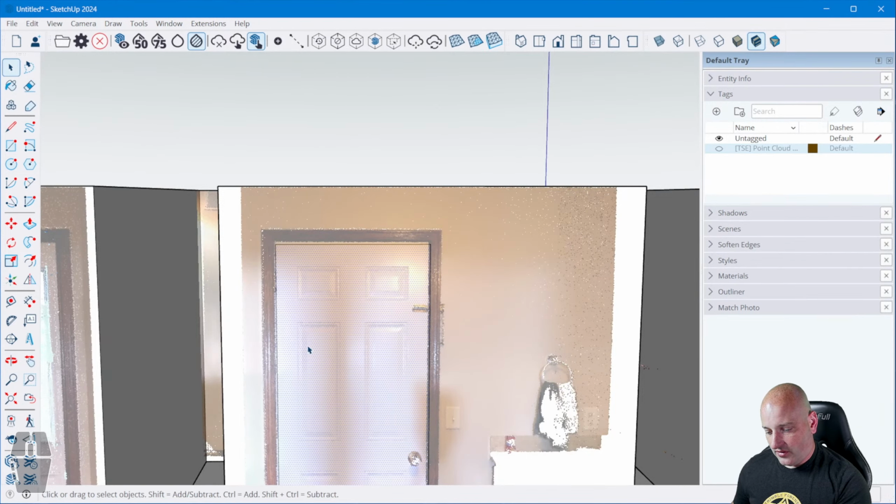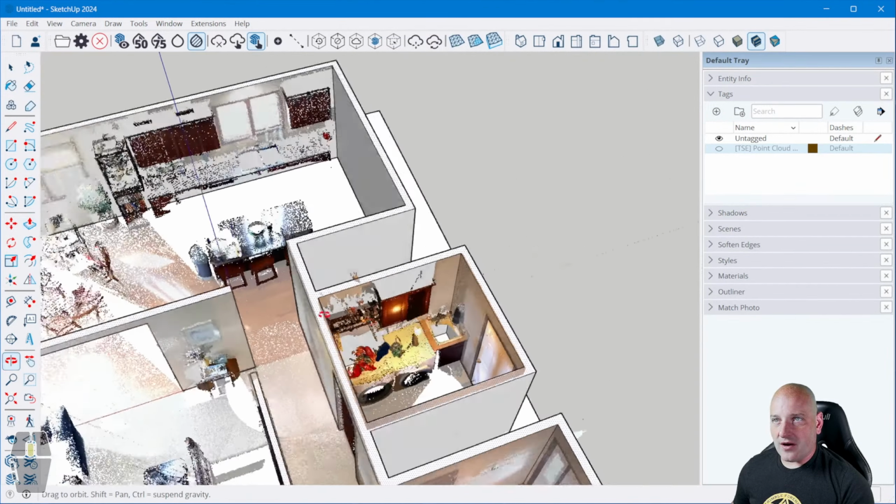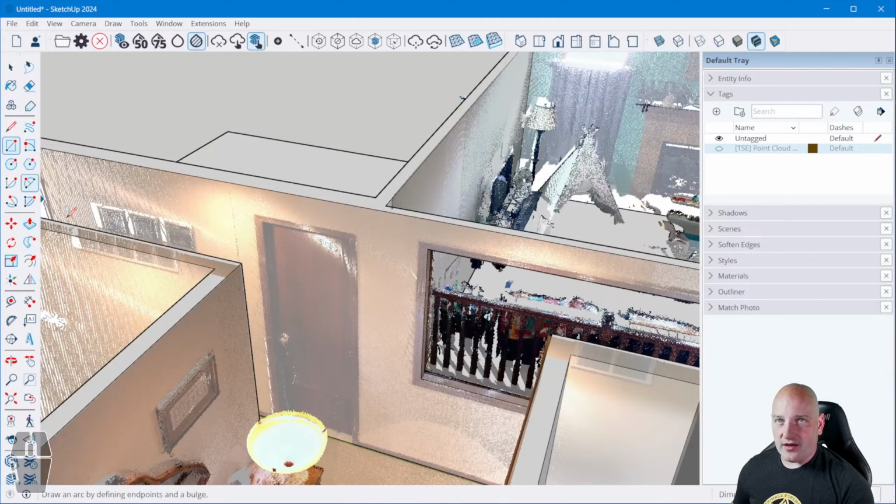So I'll just push-pull that. If that door was open, I could push-pull it. And again, you can bring in doors from the 3D warehouse that are open. For this one, I just want to show how this looks with a 3D print with some doors and that kind of thing that are open, or at least open doorways.